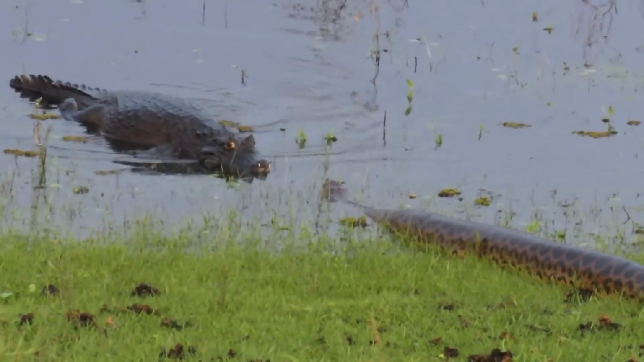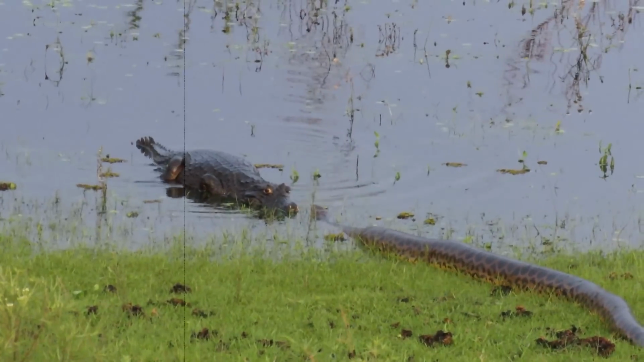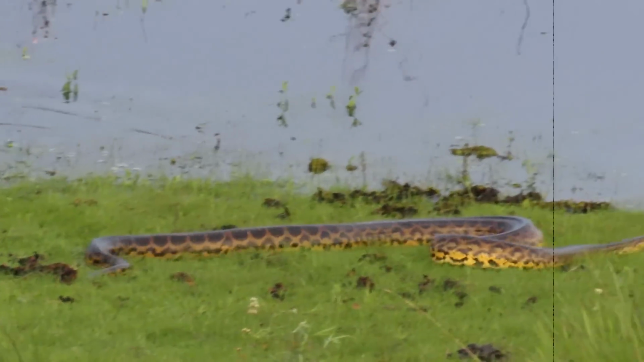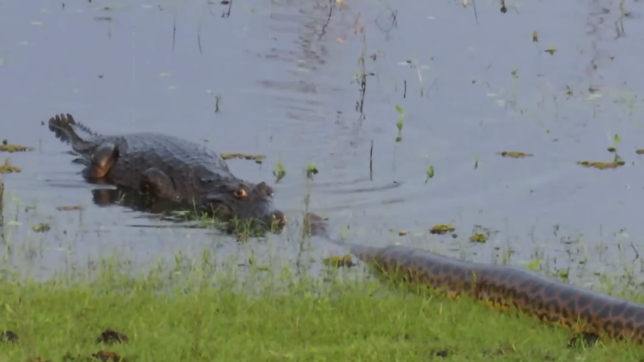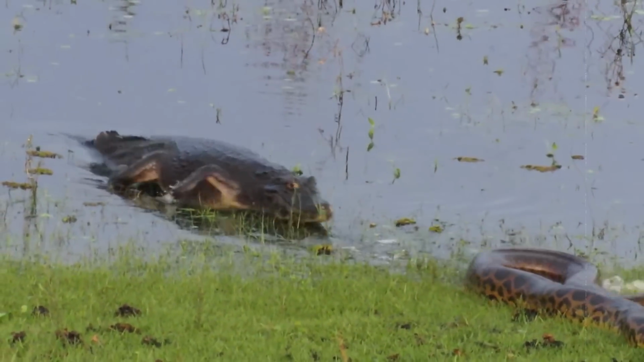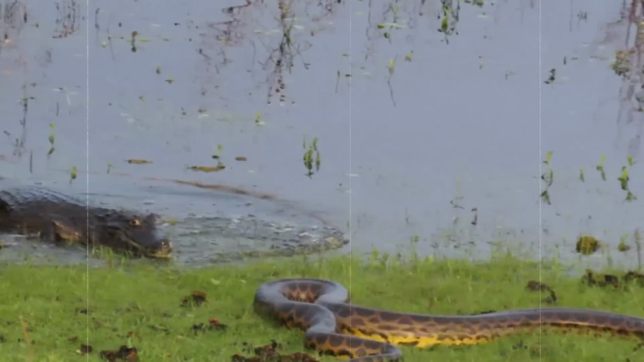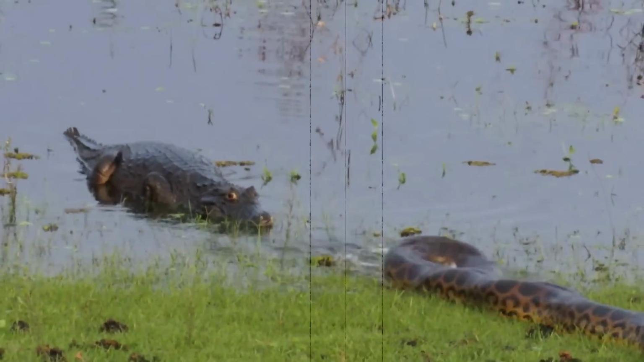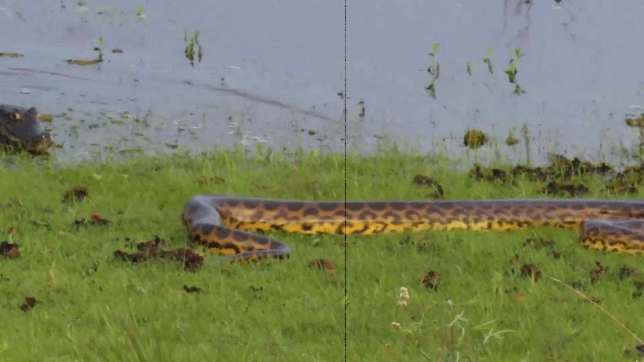However, the anaconda detects the impending danger just in time and swiftly retreats, narrowly escaping the crocodile's attack. It's a truly captivating sight, especially for someone like me, as it brings to life one of my childhood dreams. Nonetheless, it's also a stark reminder of how powerful and quick these mighty crocodiles can be.